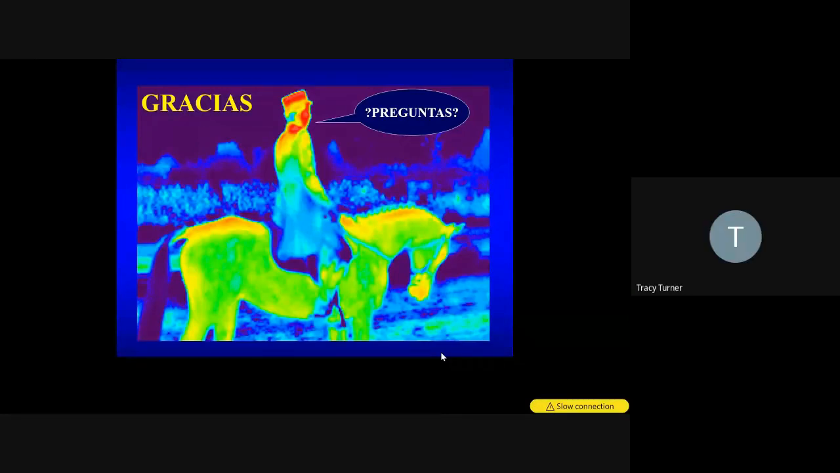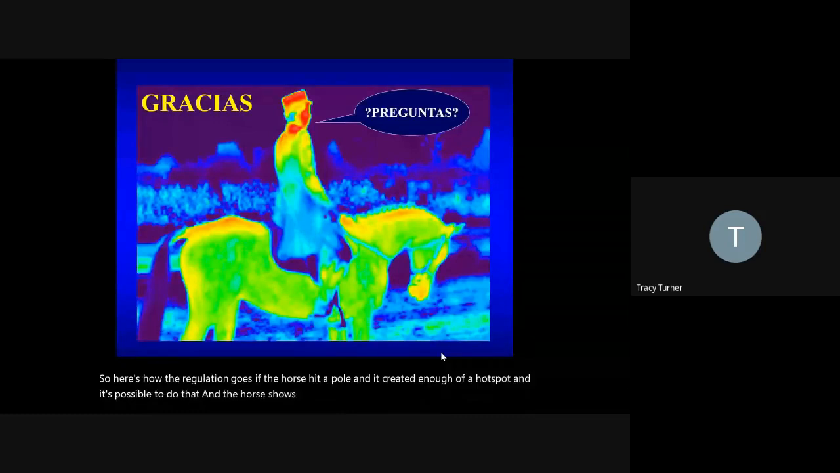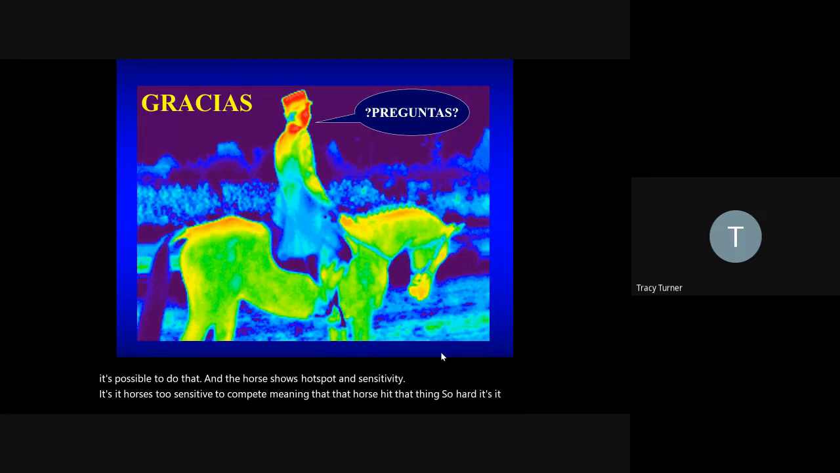Can you hear me? So you're talking relative to FEI? I mean, here's how the regulation goes. If the horse hit a pole and it created enough of a hotspot, and it's possible to do that, and the horse shows a hotspot and sensitivity, the horse is too sensitive to compete, meaning that horse hit that thing so hard it can't compete.